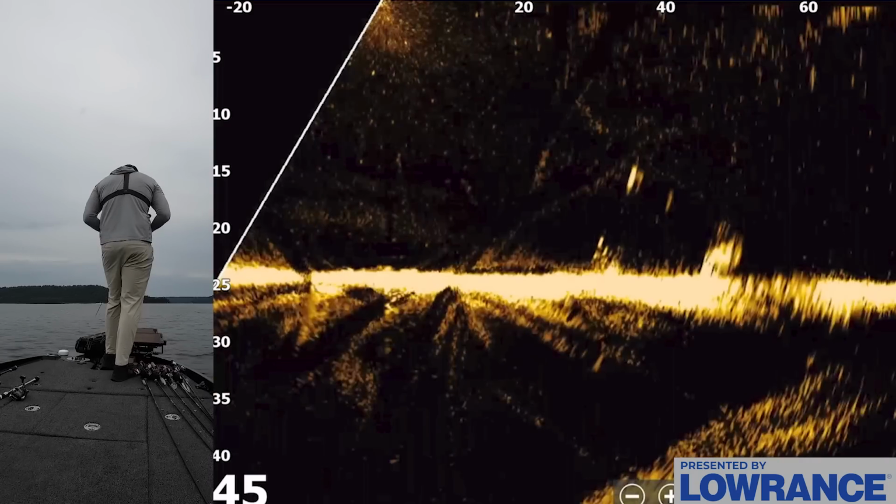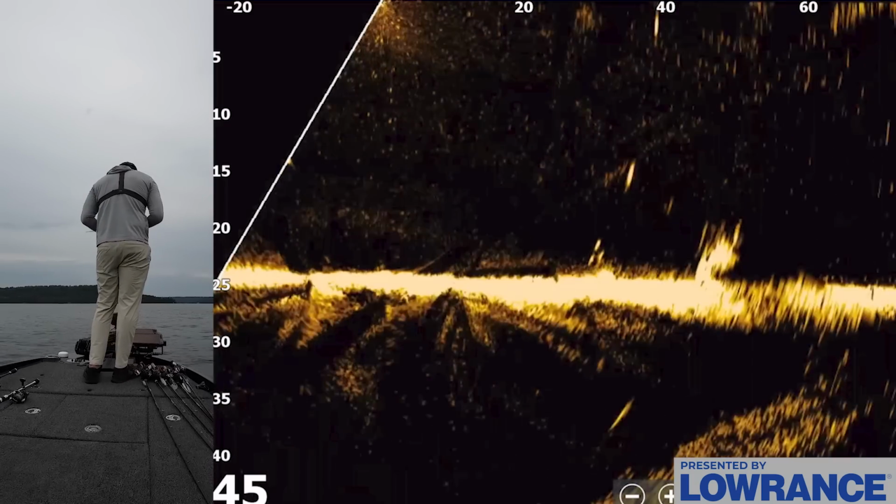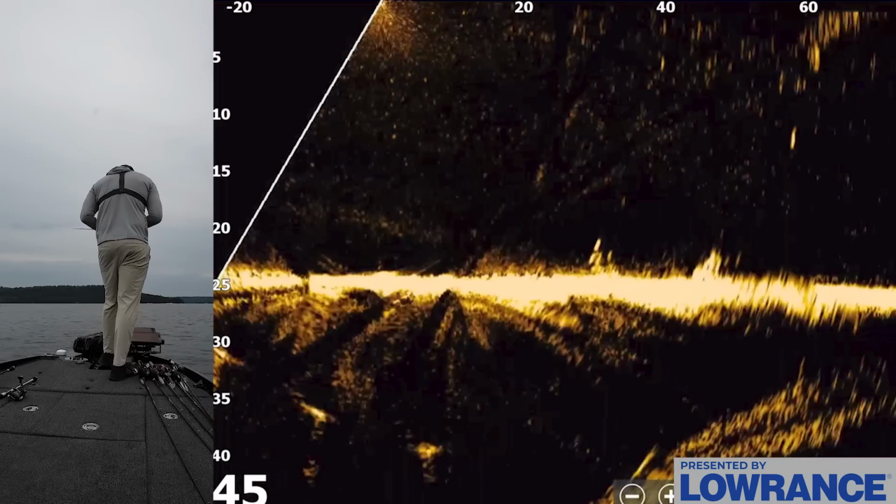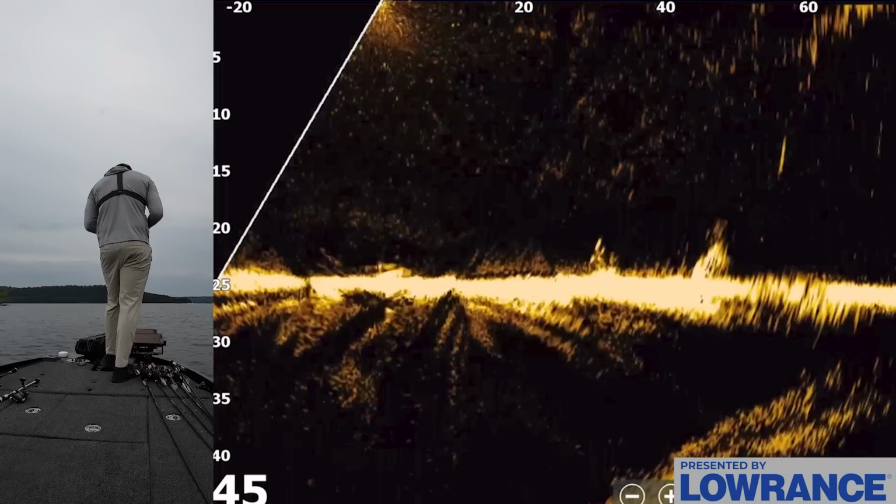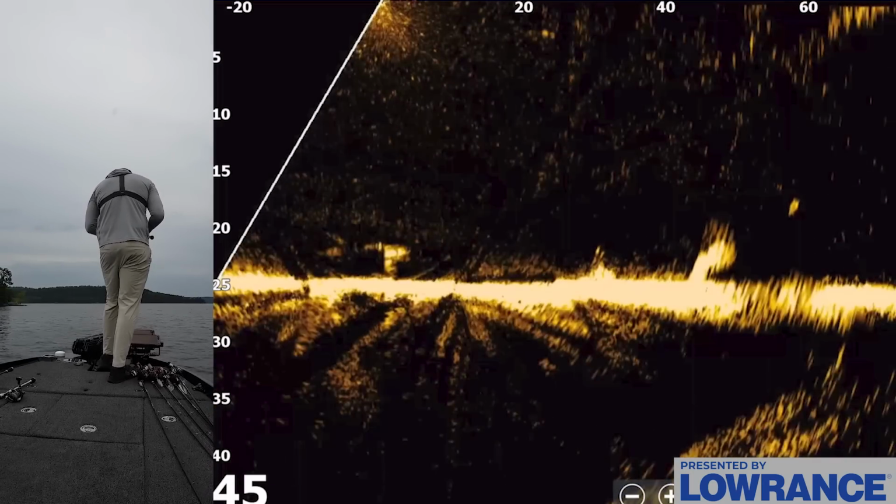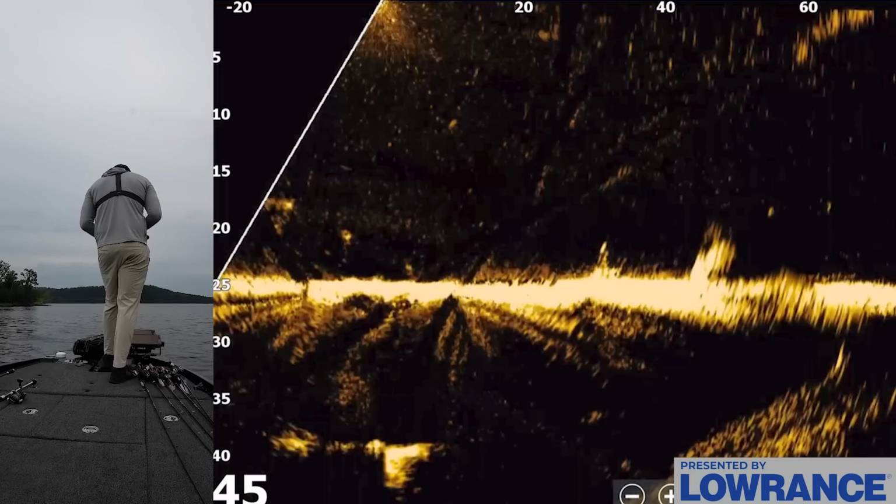Okay, so this is what I'm talking about right here, guys. We have a little isolated rocky spot or rock pile. This is what these fish a lot of times will set up on in these saddles and things, especially when they're a little bit less active. My bait's falling at 60 feet. You can see there's a fish that's coming up to look at my bait right now. They're pretty aggressive today, but a lot of times you have to get that bait right around these little rocky spots. Man, they're busting. I need not be doing this.